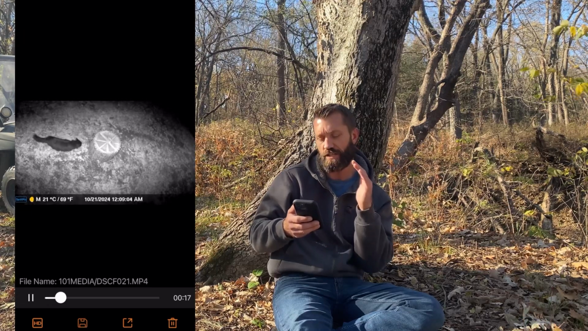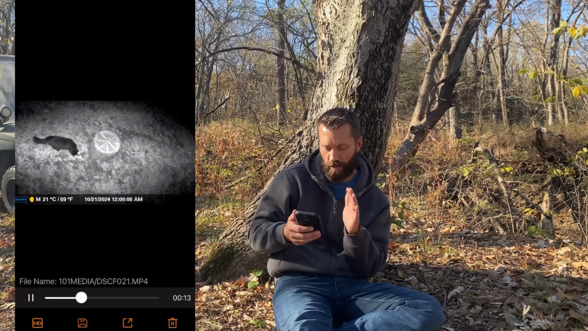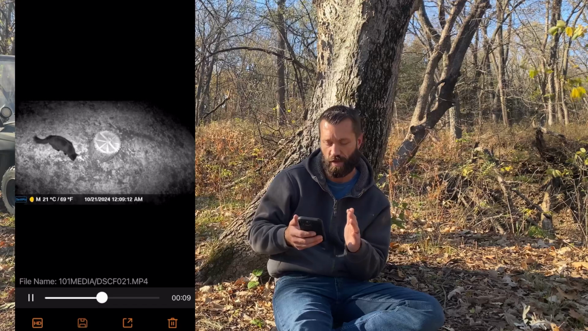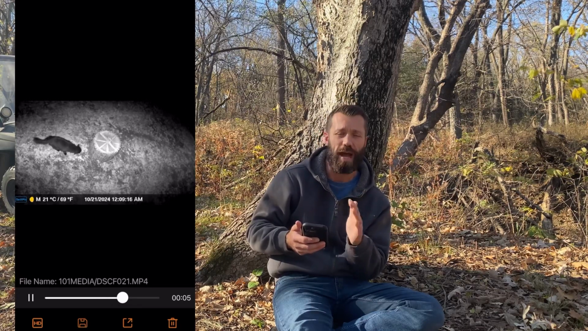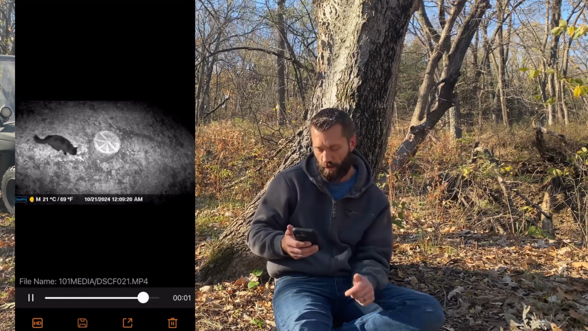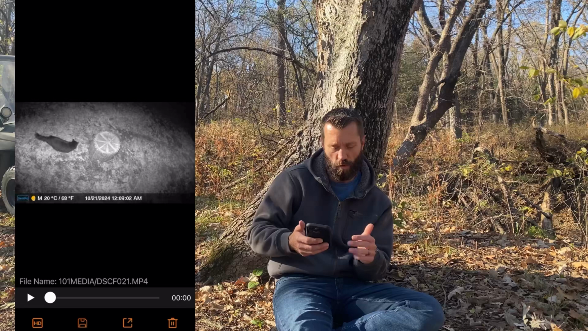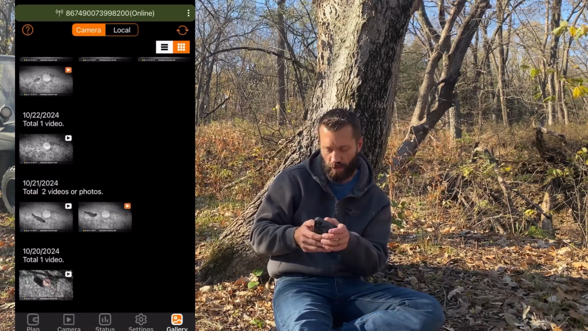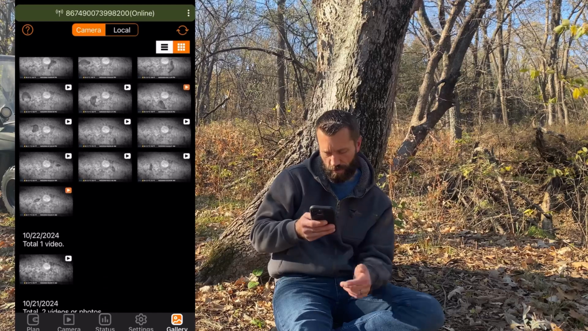Now you can see it is choppy. The footage is choppy because I'm seeing a full version of the video, but it's in a time lapse, so that way it's not taking up so much memory. And if I want to download it, I can download an HD version of this to my phone, and then you get the full-blown HD video with audio and all that kind of good stuff. So you're not wasting a bunch of your storage. You can just see all the critters.